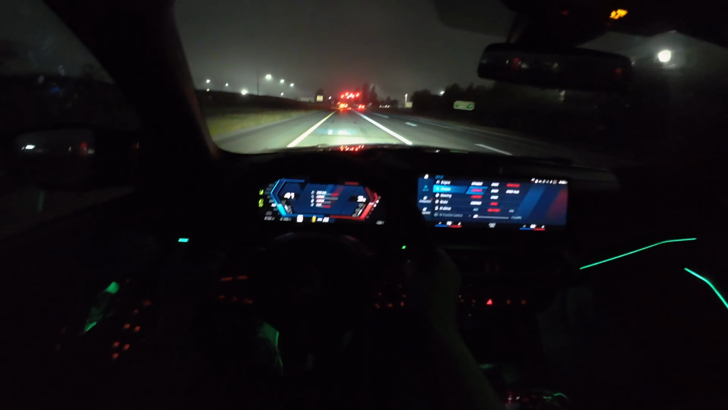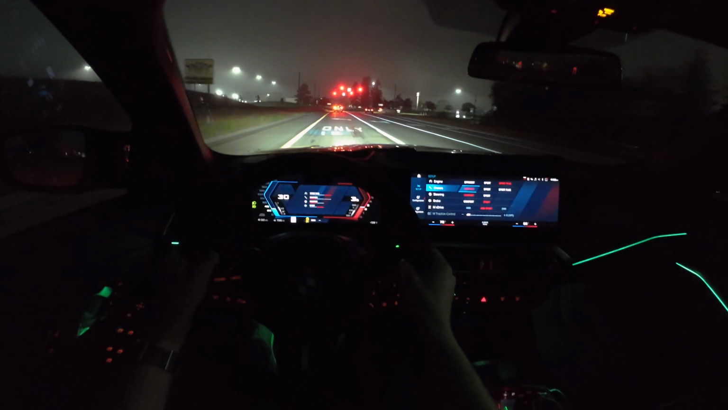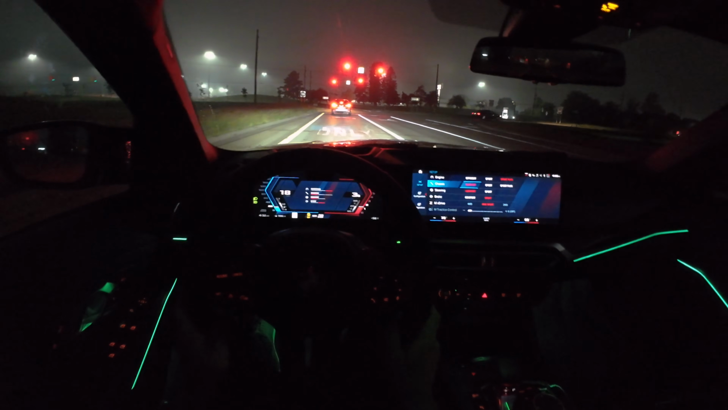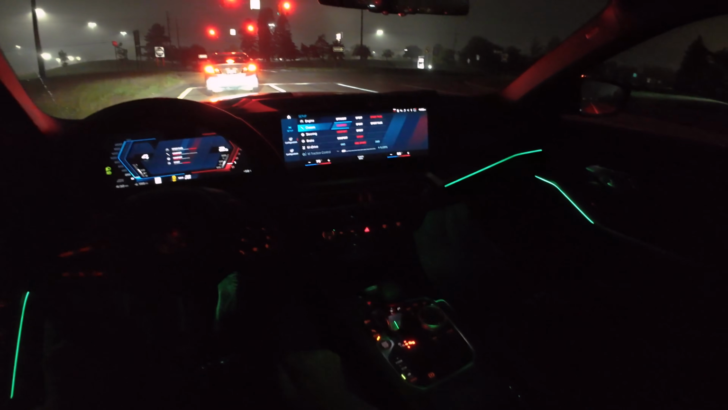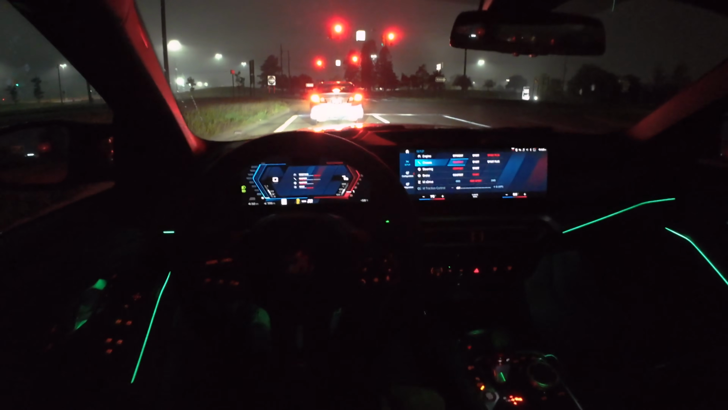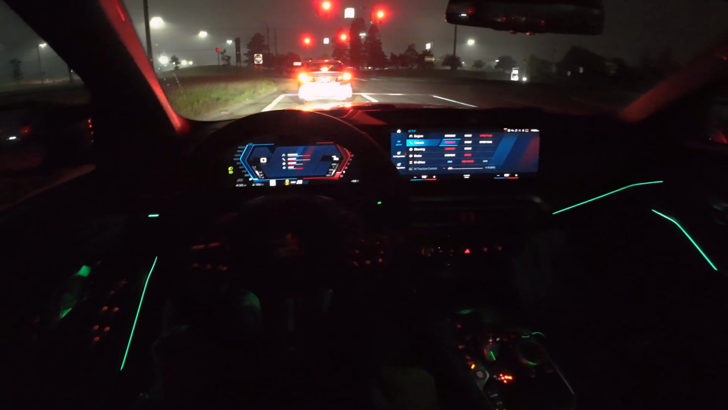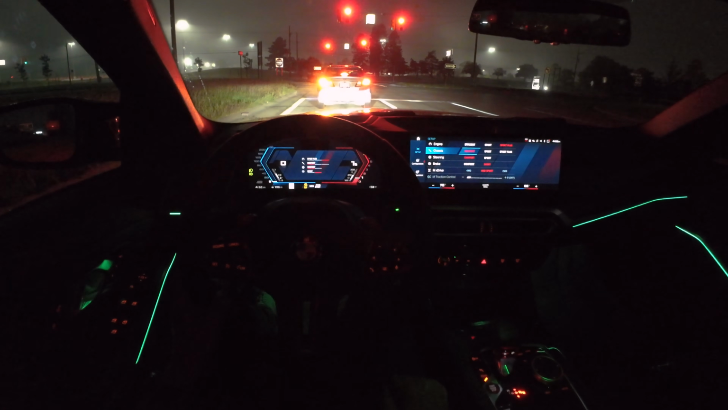This 8-speed auto is good, but it still doesn't quite excite like the old DCT gearboxes did. It's just not as snappy or as quick and as engaging, honestly. Makes for a more comfortable transmission, a more durable gearbox, but at the same time, it lacks a little bit of personality. Ultimately, I think that's okay.